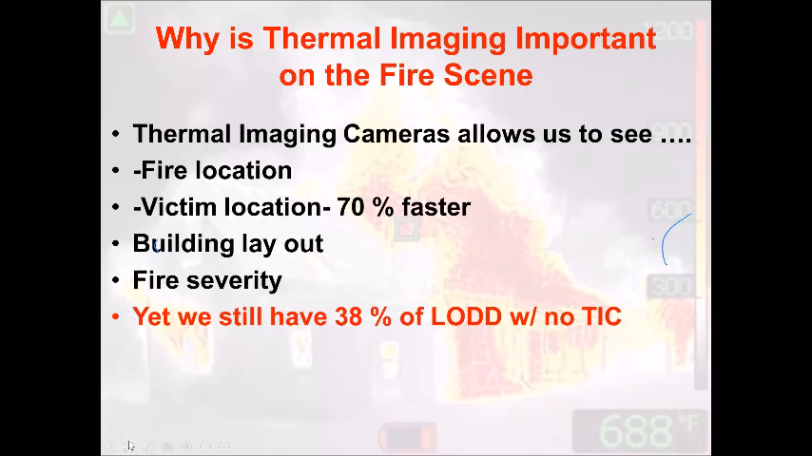With all these great ideas and skills and theories, we are still having 38% of our firefighters with no thermal imaging camera in their hands. And I think it's a lack of knowledge with thermal imaging cameras, a lack of culture within your own organization with thermal imaging cameras. Sometimes they're not viewed as a part of your PPE or a part of your equipment.